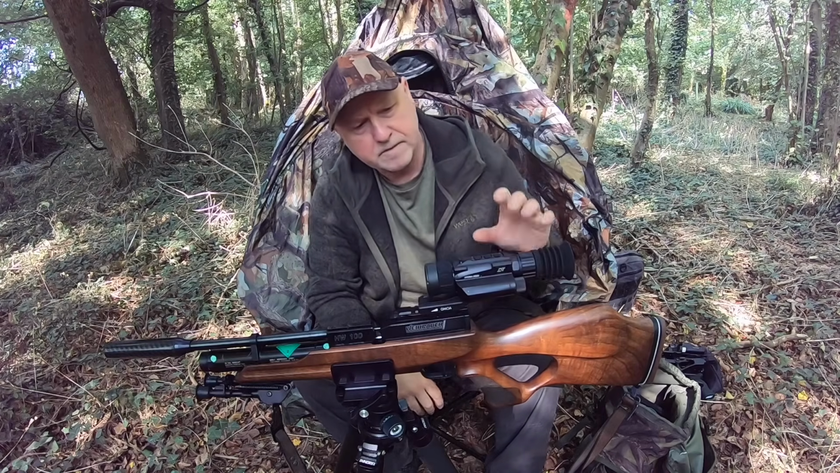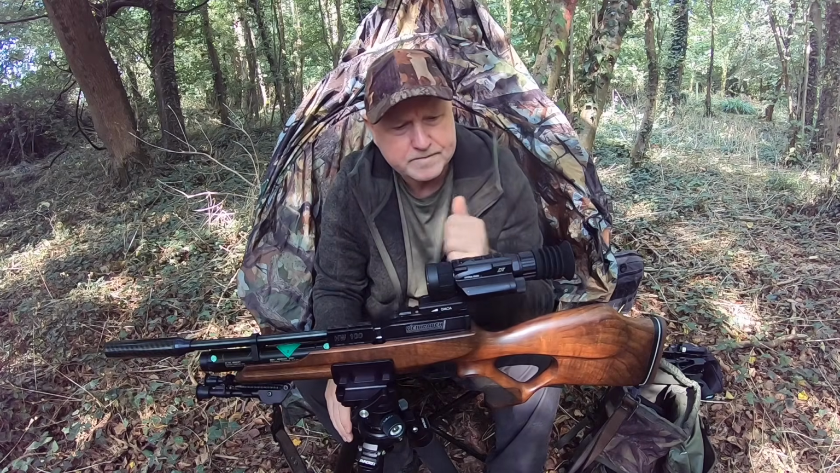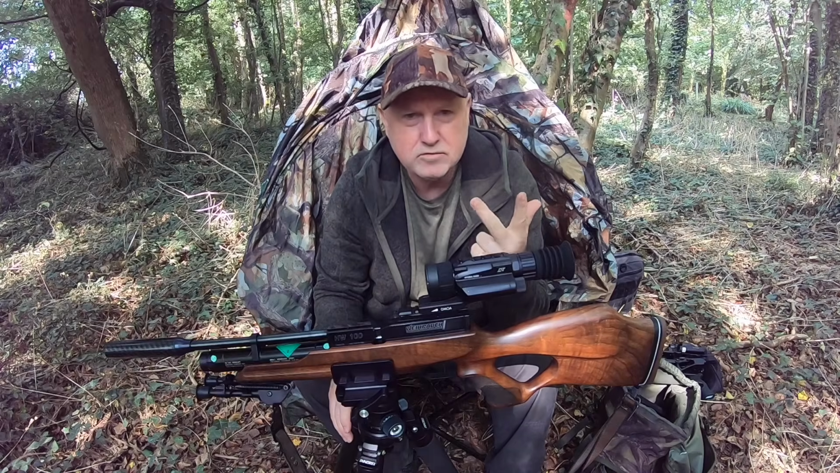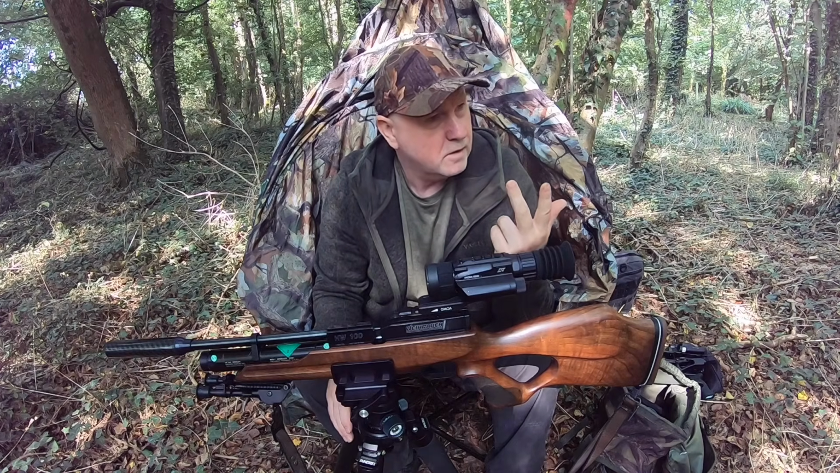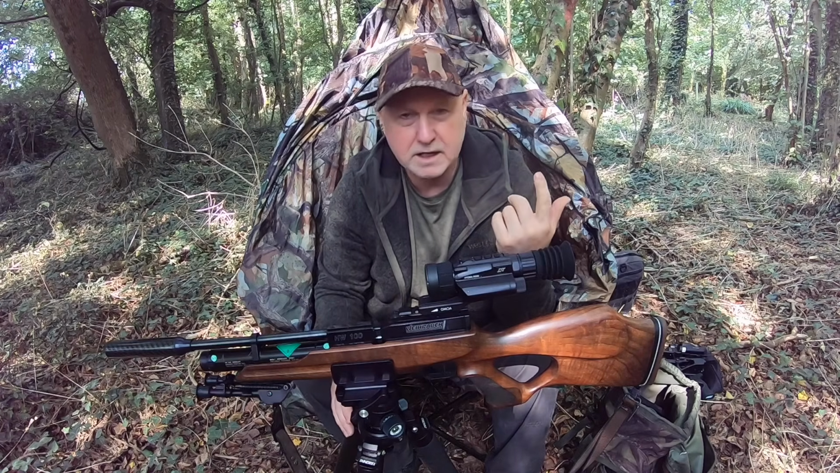So this is the Hydra, and they advertise it as a 3-in-1 clip-on, spotter and rifle scope. So I've had no opportunity to use it at all, obviously, as a clip-on.